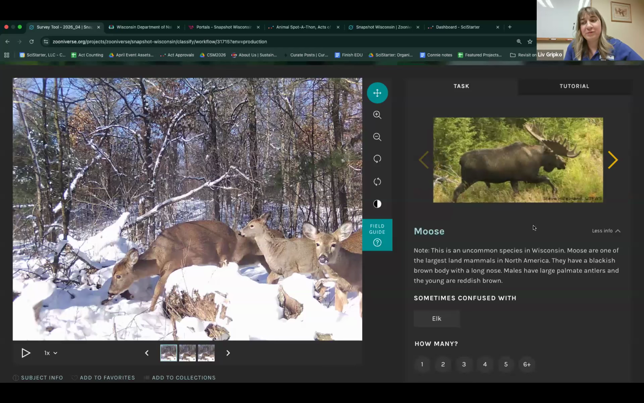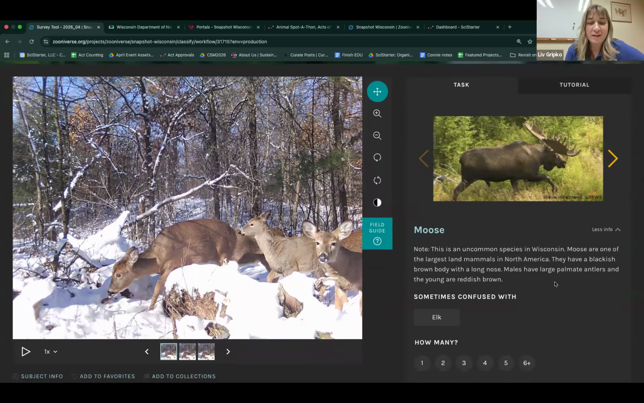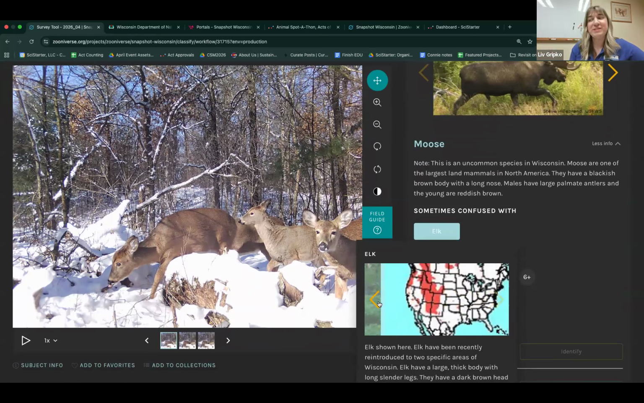We can look at the data dashboard later too, but I don't think the moose are on the data dashboard, actually, just because they are a rare species for Wisconsin. They're only found at the very top of Wisconsin for the most part. I don't have the exact number, but I would say maybe 10 moose we've detected over the years. Very cool. Not to be confused with elk, of course, which are more deer-like, while moose are very large.